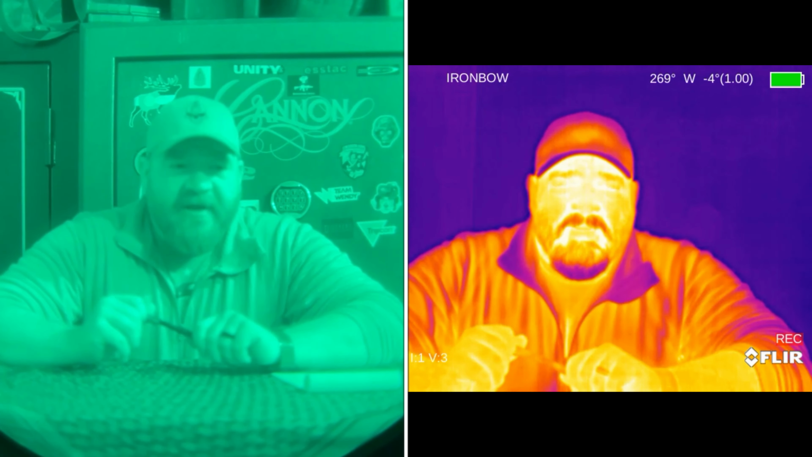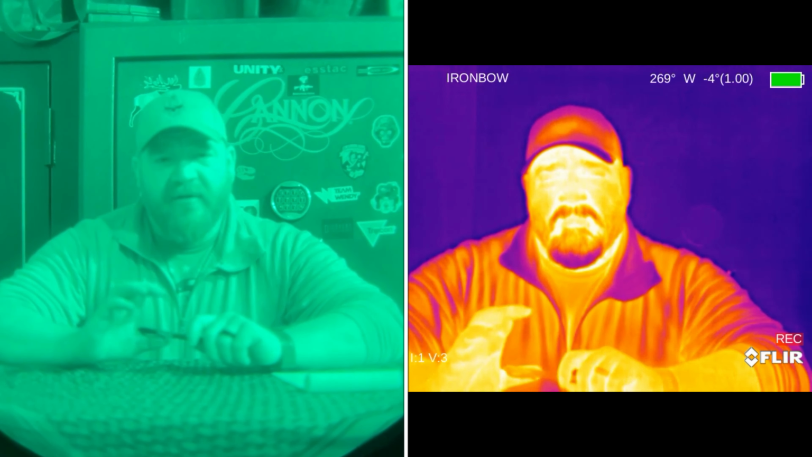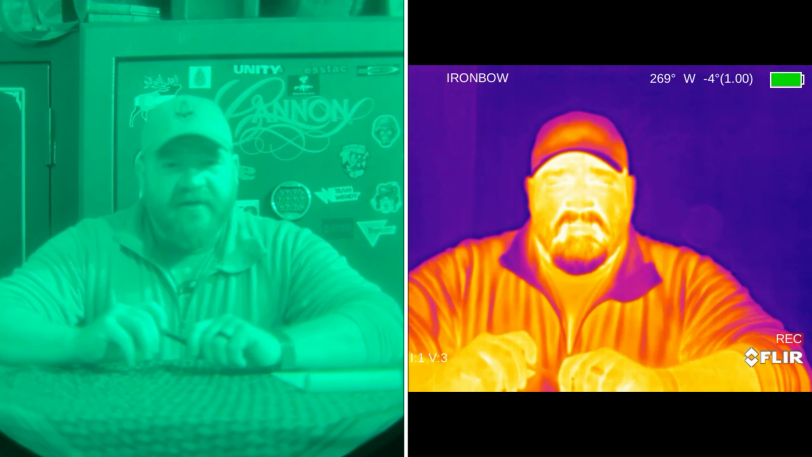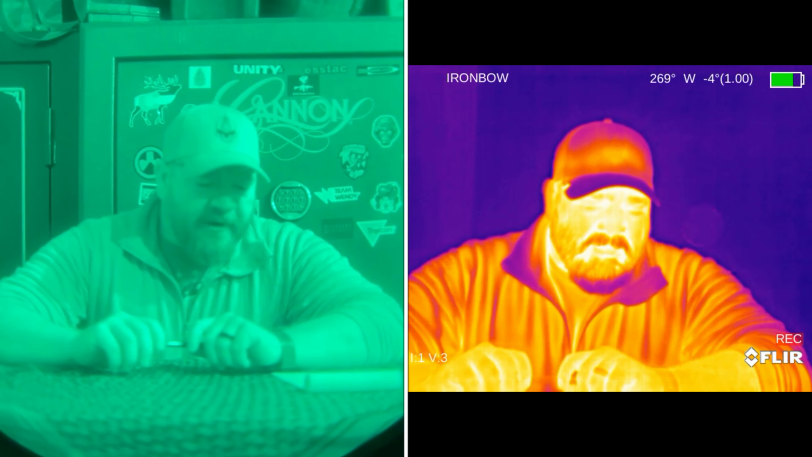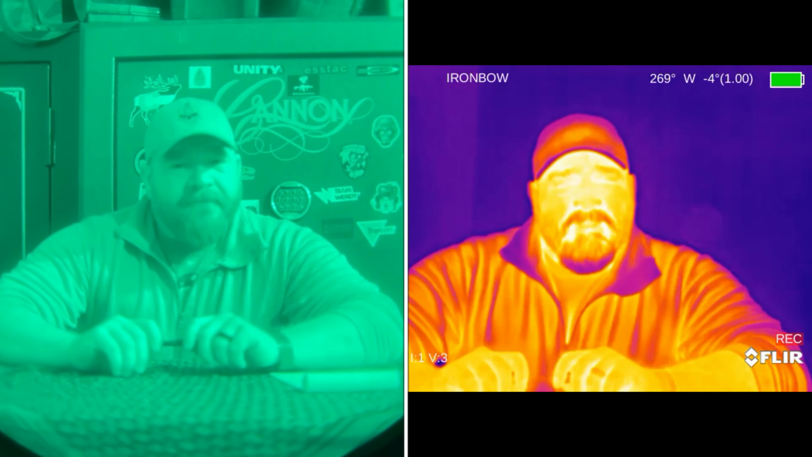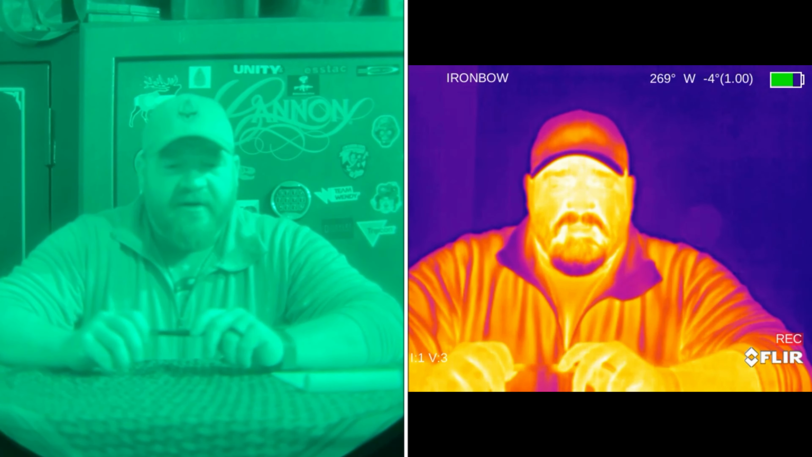Just to touch back on the battery life that I was speaking of, on a single CR123 battery, you get an estimated about 90 minutes of runtime. Obviously that's going to depend on the temperatures outside, how often you're messing with the menus and stuff like that. But 90 minutes isn't bad. It's not terrible. It's not great either, considering your PVS14 on a single AA battery can run for a lot longer than that.